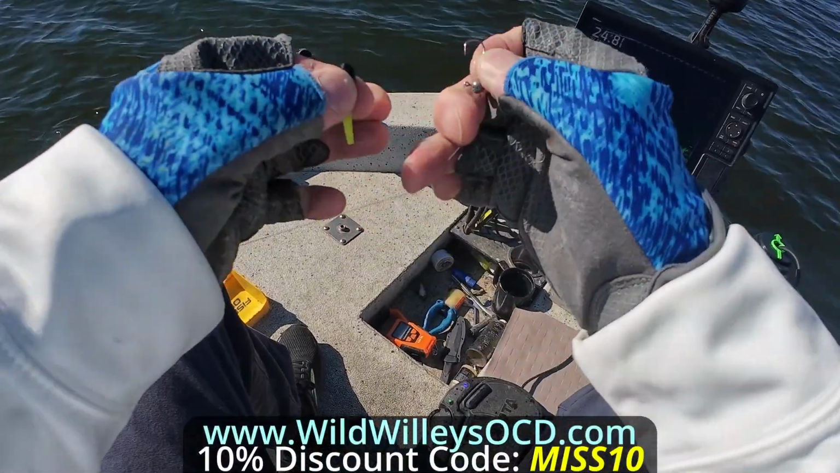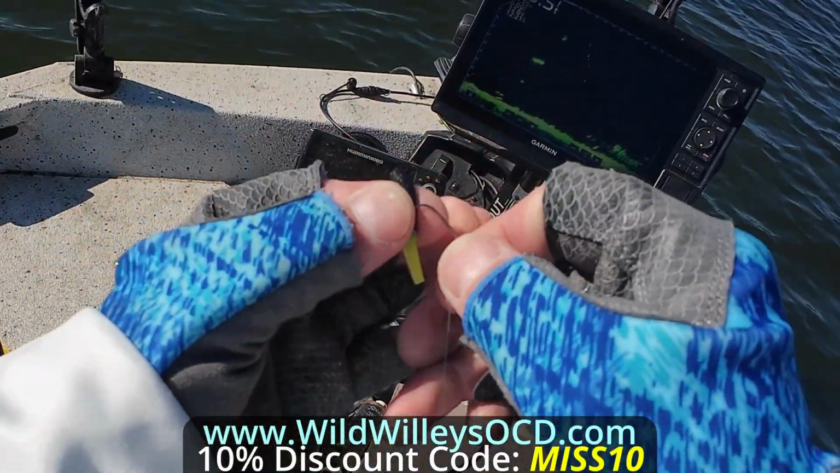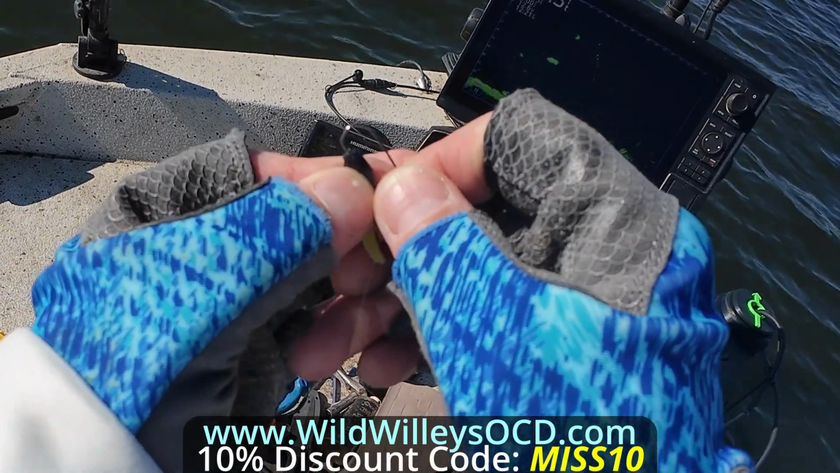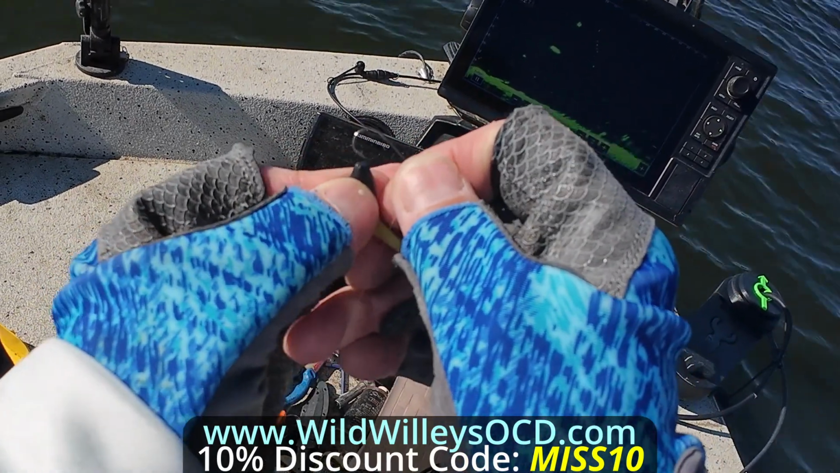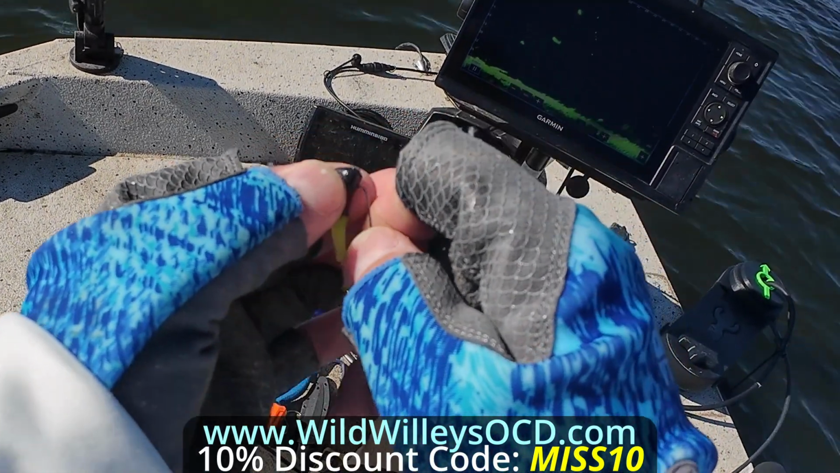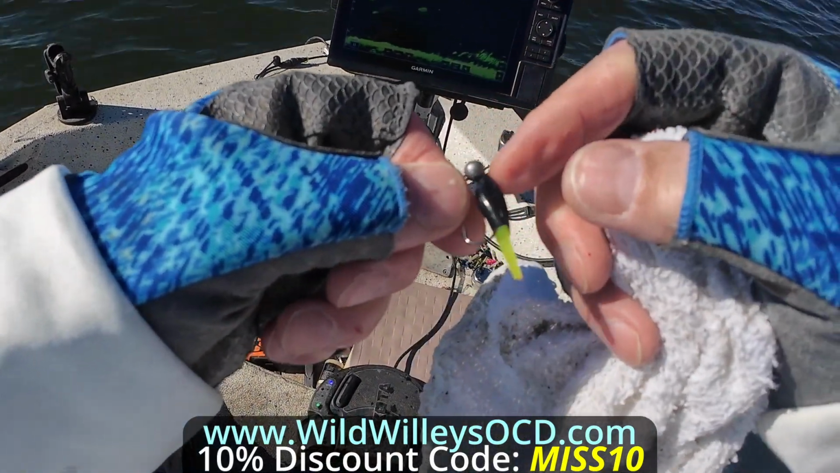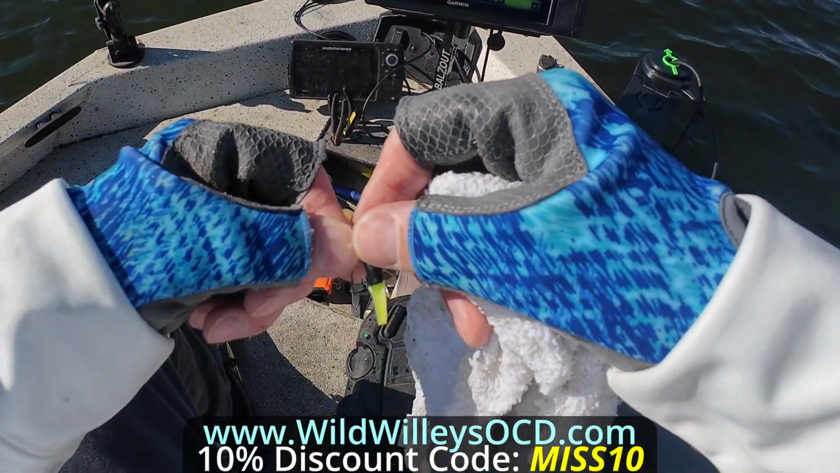Here's the setup. The Comet Color Wild Willies. It's the little minnow, 1.75-inch. This is a 16th-ounce lead head jig, unpainted. I got the keeper trimmed off of it.